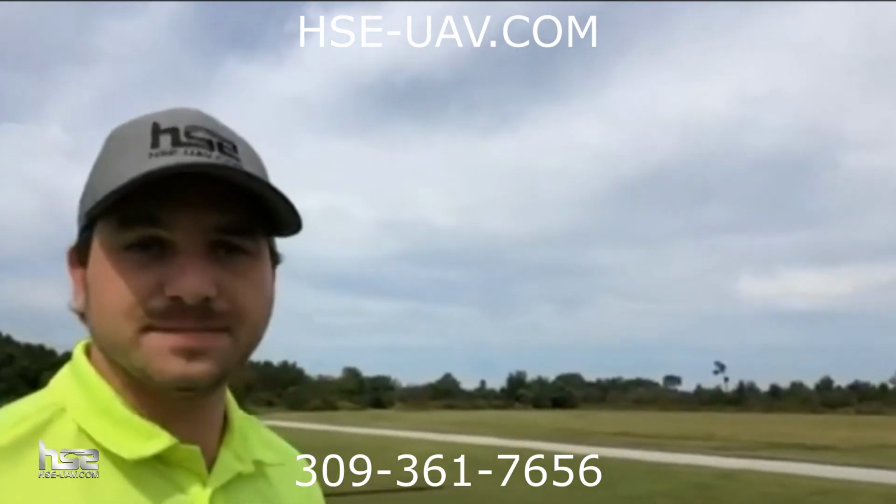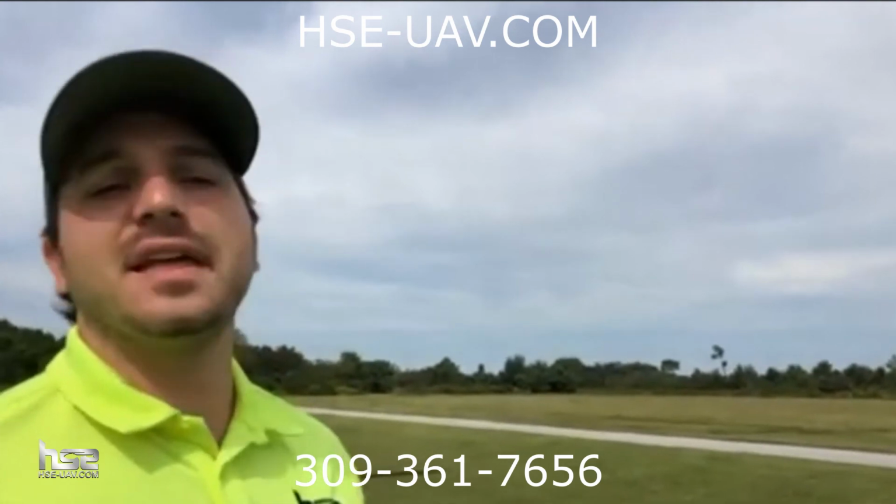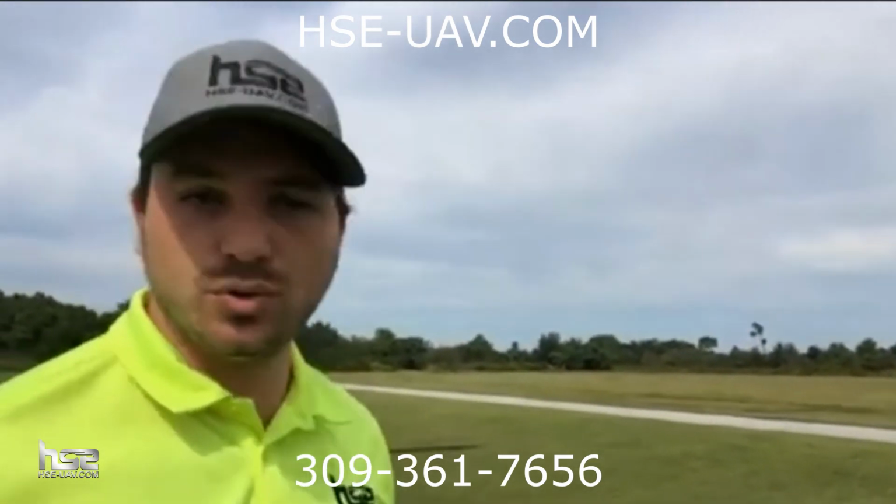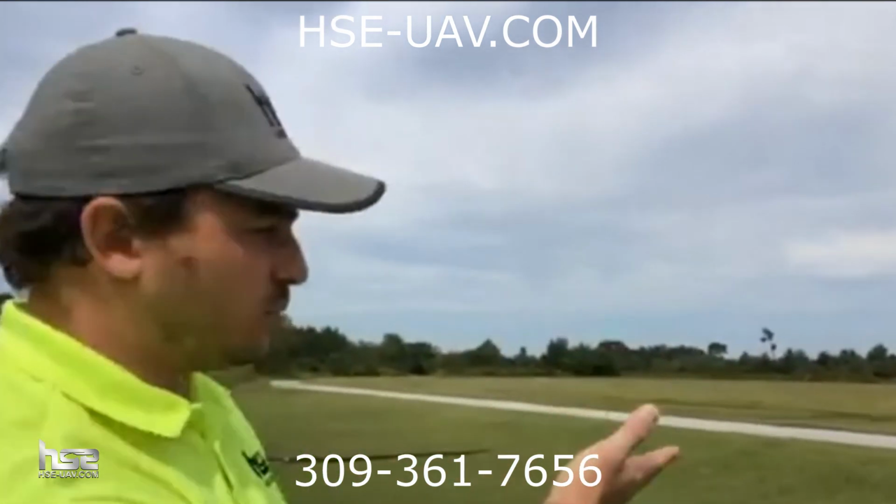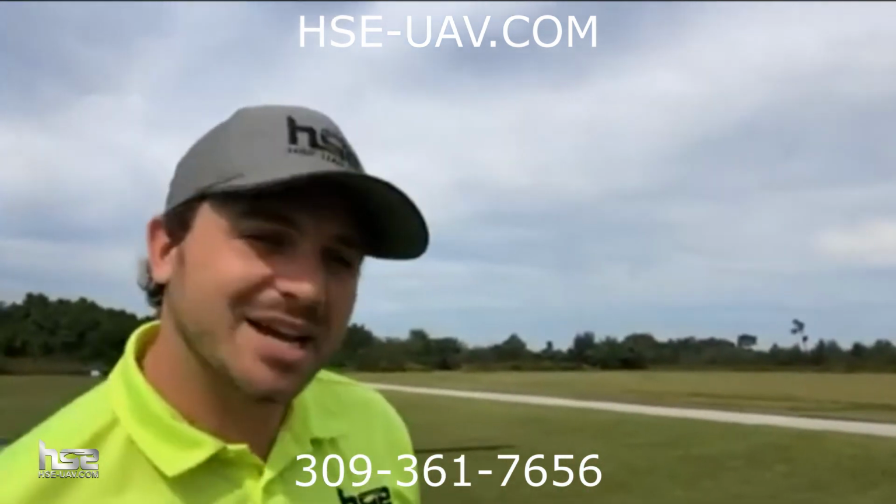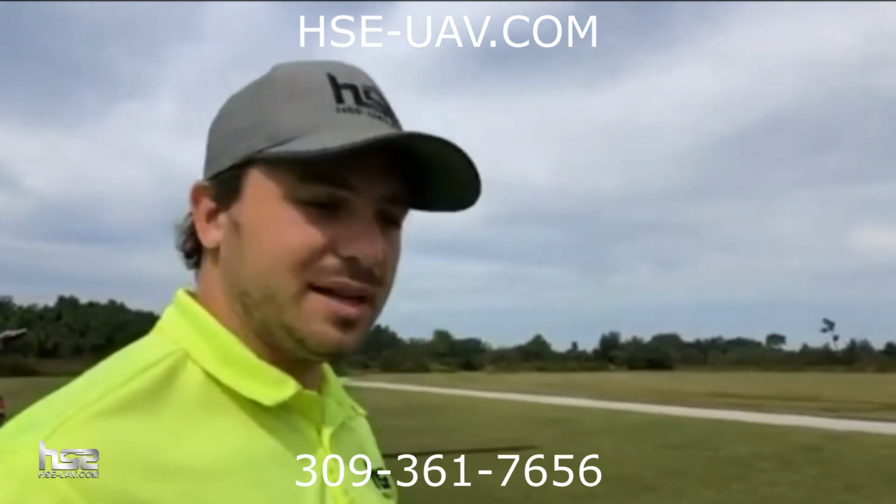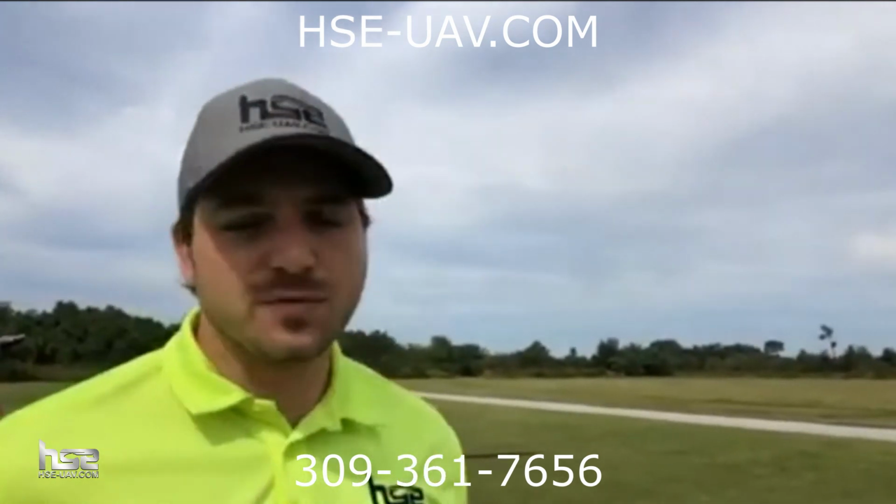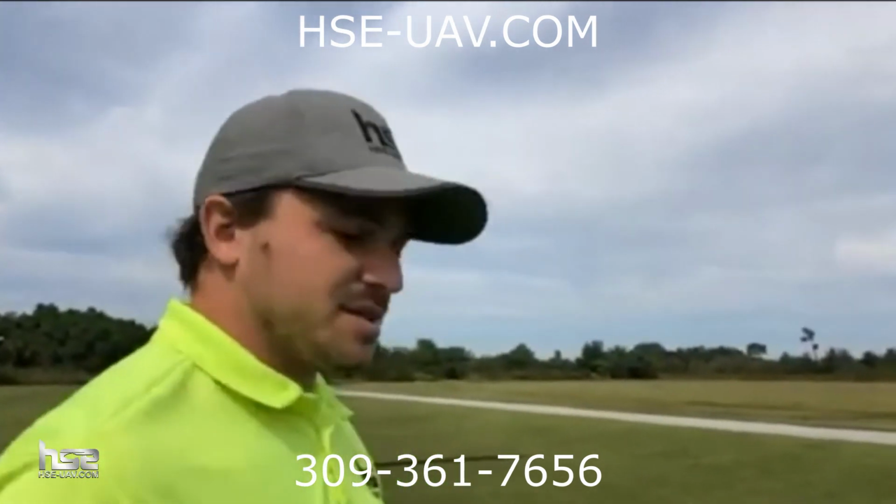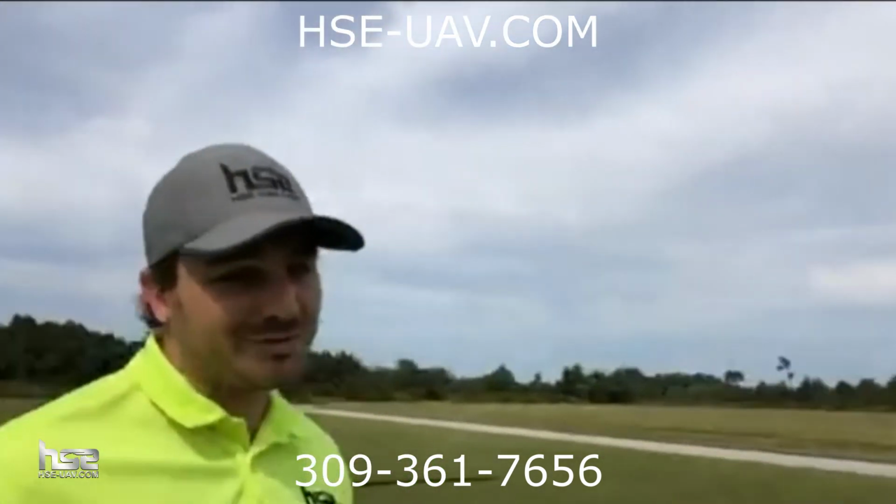Which option does that come with? Pix4D React is included with the EVO II Pro and the EVO II DUAL. Cool. What we have today is a DUAL that has a thermal camera and the 8K camera. The Pro is actually a 6K camera, but it's a super high quality 1-inch sensor lens used for surveying, cinematography, imaging, photographs. Amazing. And that's a free subscription for a year. For a year. Awesome. You guys know the software is everything.